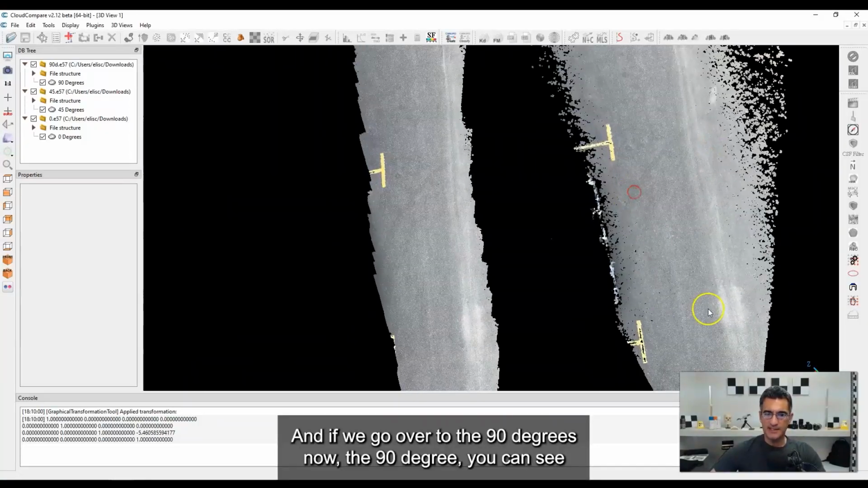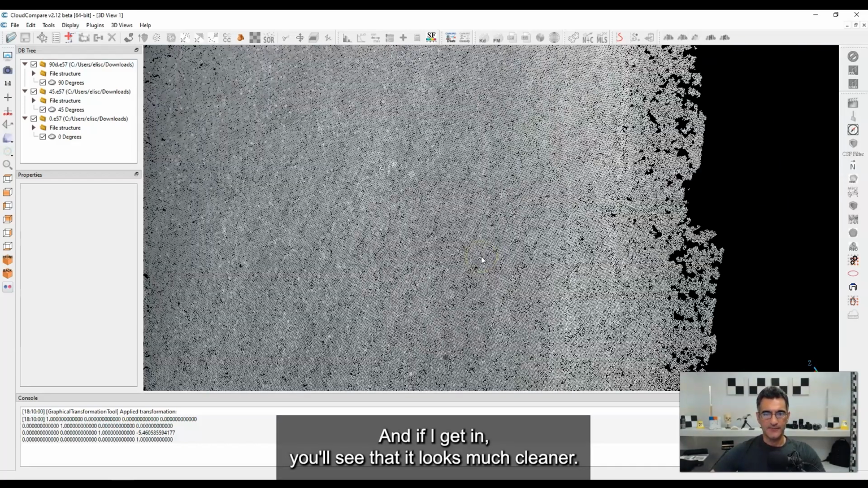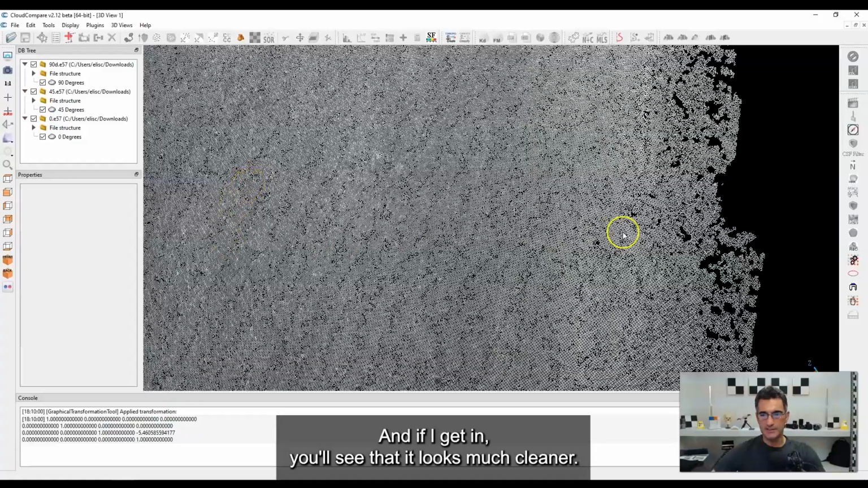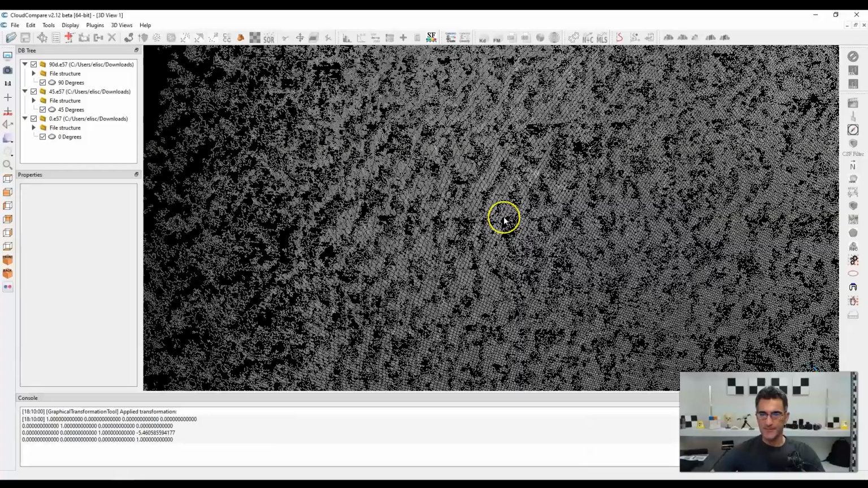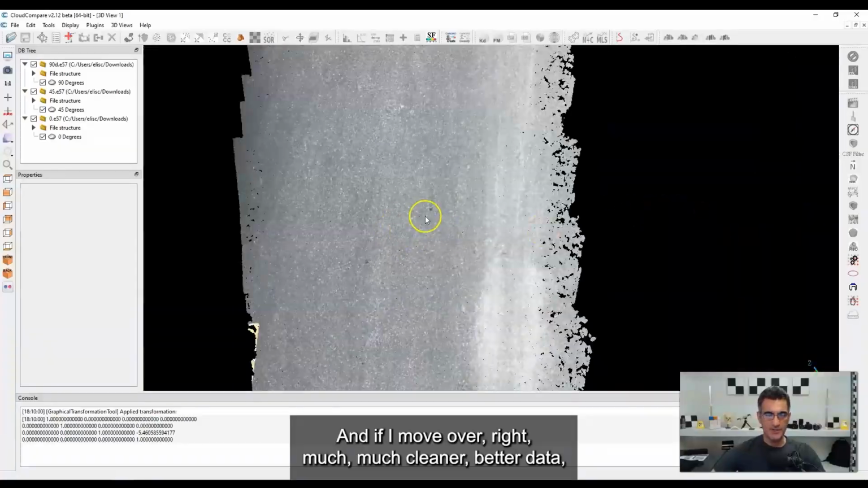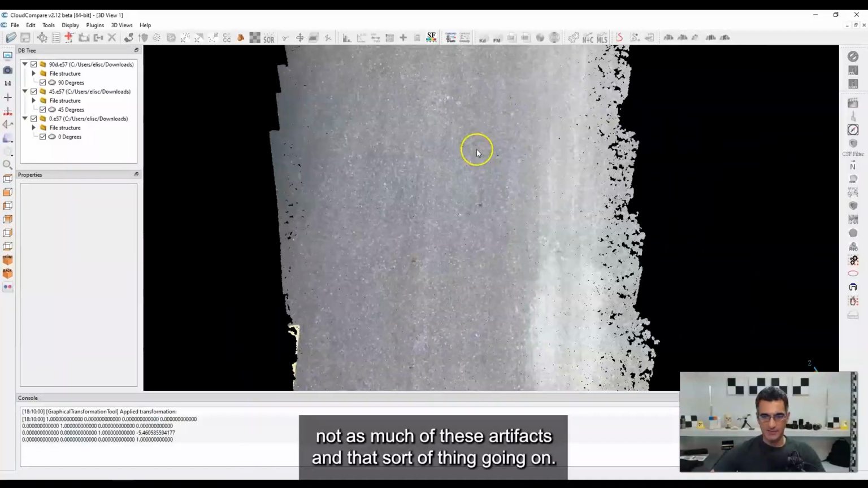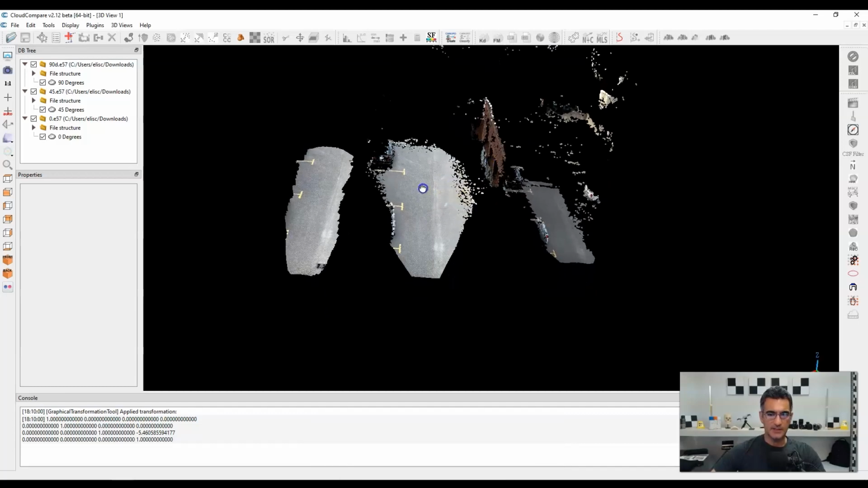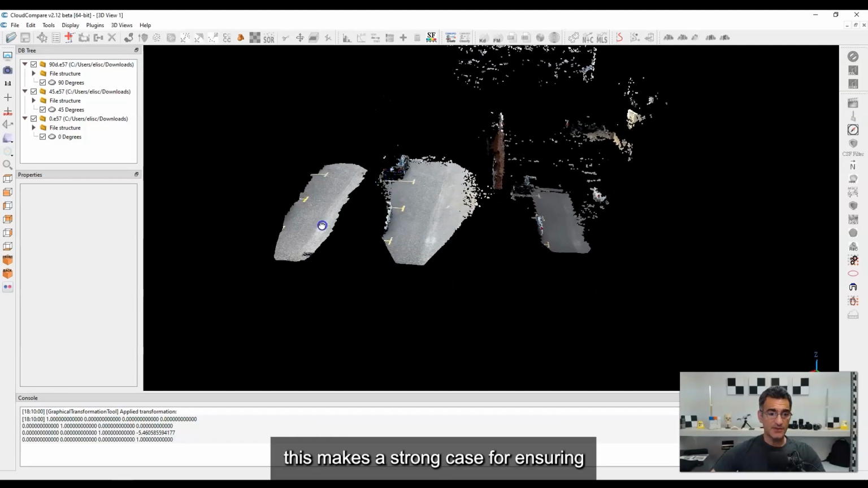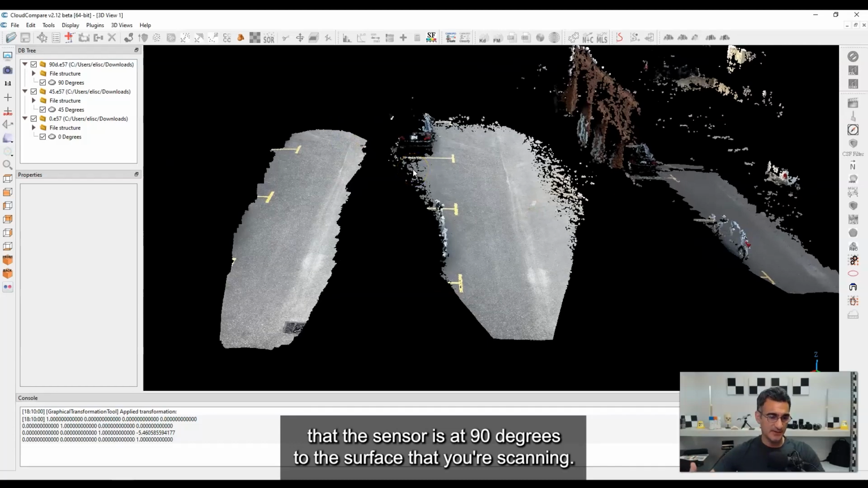And if we go over to the 90 degrees, now the 90 degree, you can see this is where I've got the sensor pointed straight down at the asphalt. And if I get in, you'll see that it looks much cleaner. If I go over here to the 45, you can see this looks like a mess. And if I move over, right, much cleaner, better data, not as much of these artifacts and that sort of thing going on. So I think, without getting too technical here, this makes a strong case for ensuring that the sensor is at 90 degrees to the surface that you're scanning.